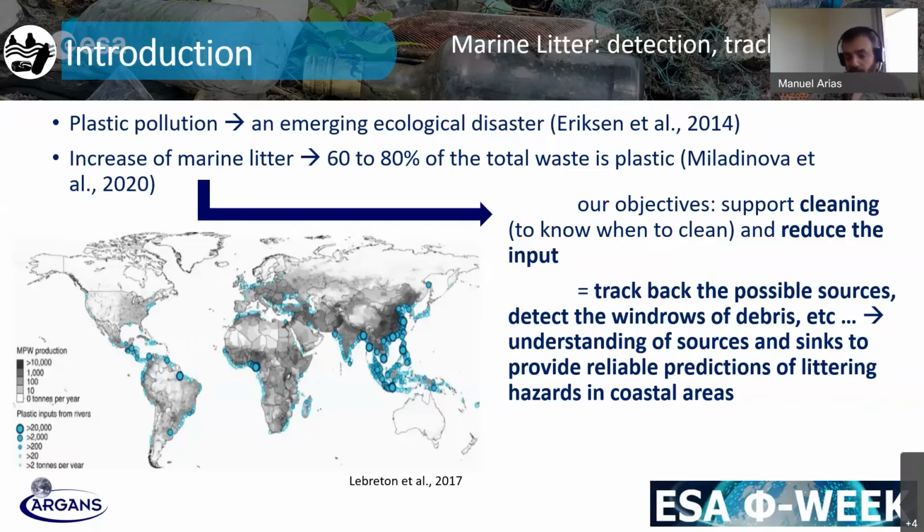In this line, we have been working in 2 areas. One is to improve ocean modeling capabilities to help to forecast landing places for litter, so to provide a risk index that can be used by users, so that they can monitor and help to manage the expected impact that they could have in the particular area of interest according to the litter behavior.